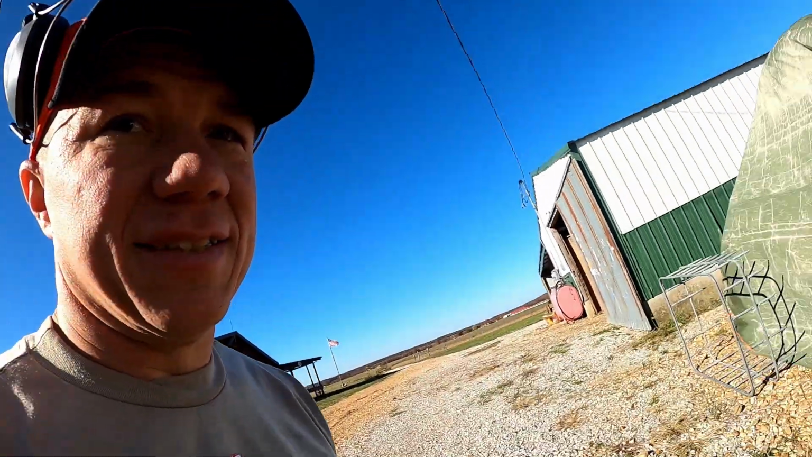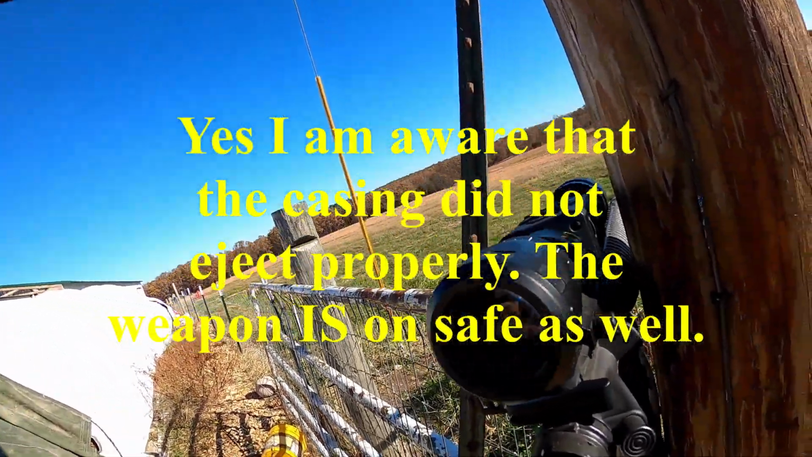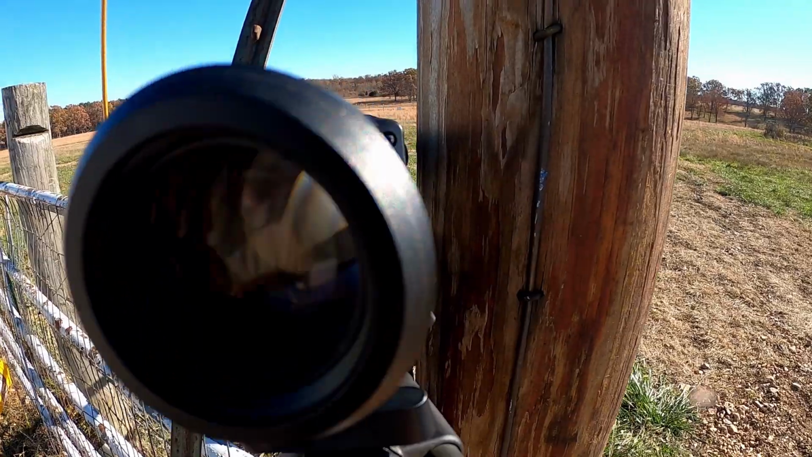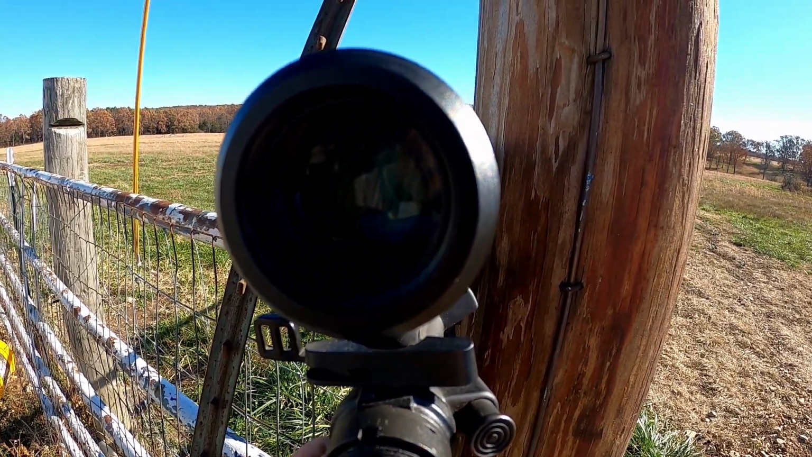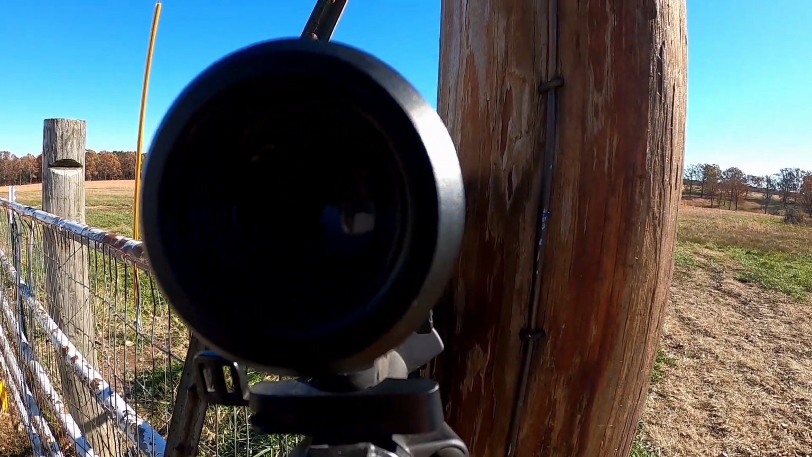I just thought about this. I should have showed you guys how it looked on the grass. I could see the bottle clearly, but I'm going to show you this one that's out here on top of the fence post. As soon as I line this up here, it's lined up right about there.